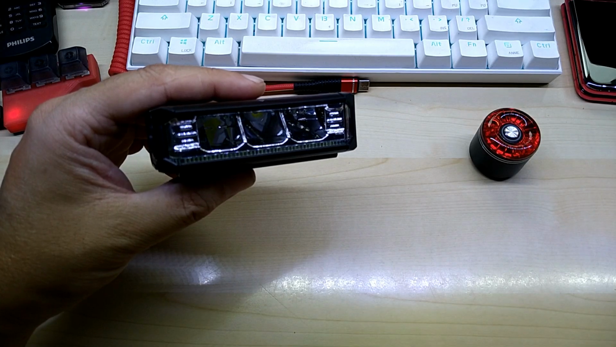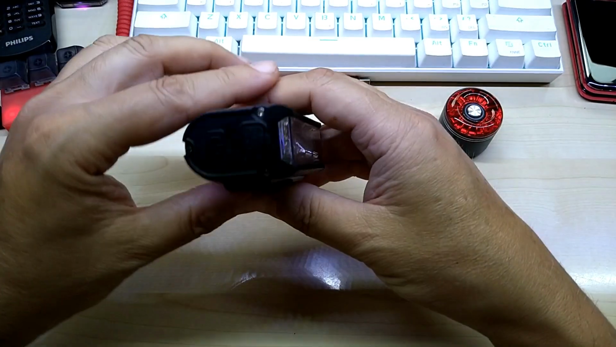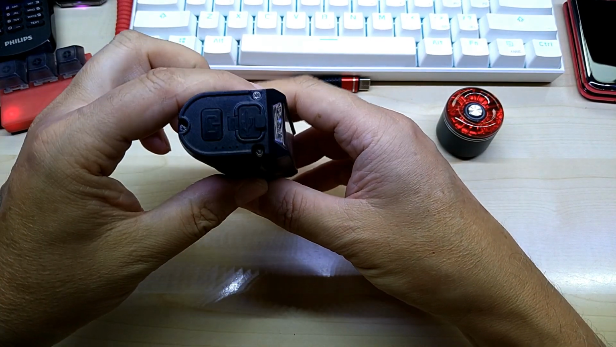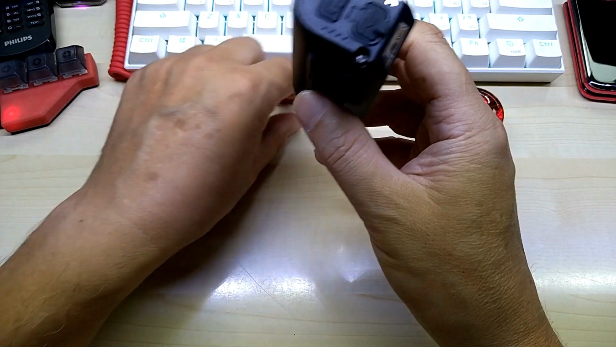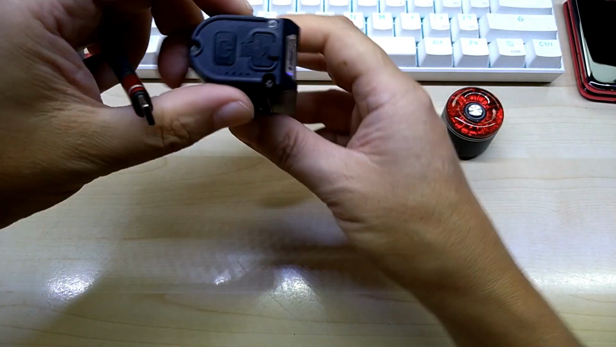Okay, so let me turn it off and I continue inside. So as you saw last night, the battery went out, and I think I never did charge it since I bought it, and the initial video was from last year, so it's been sitting for 1 year, and I never got to use it at night.